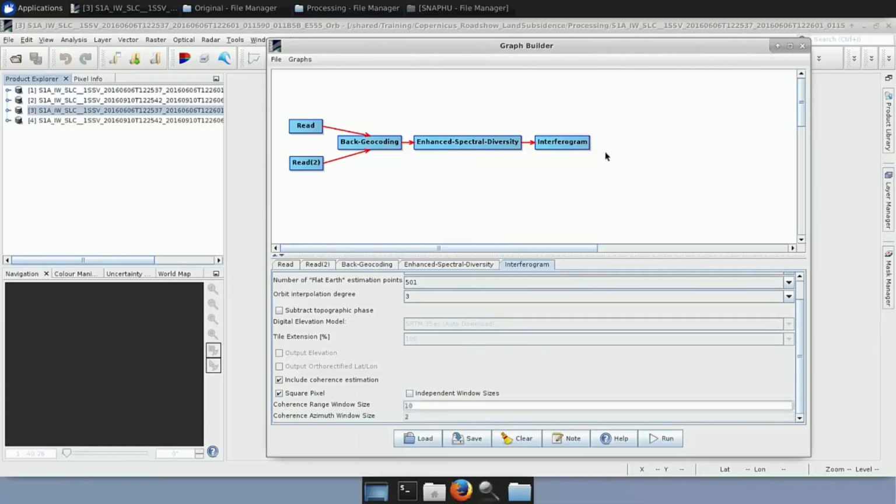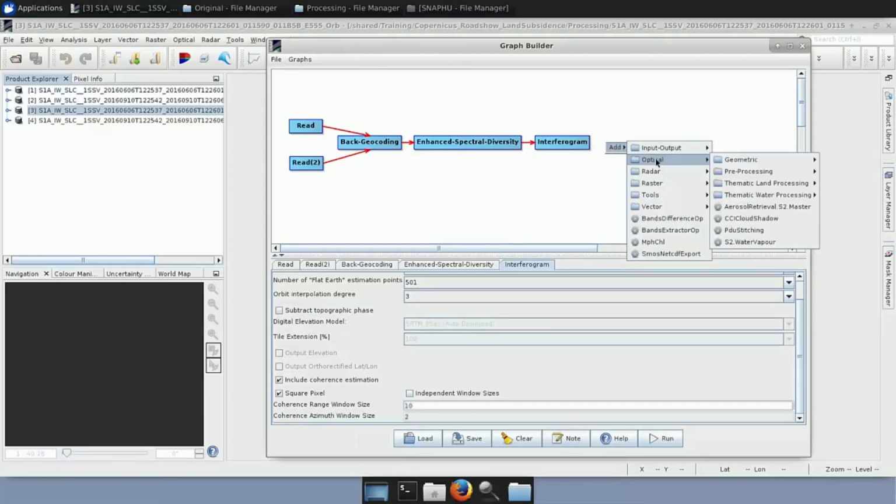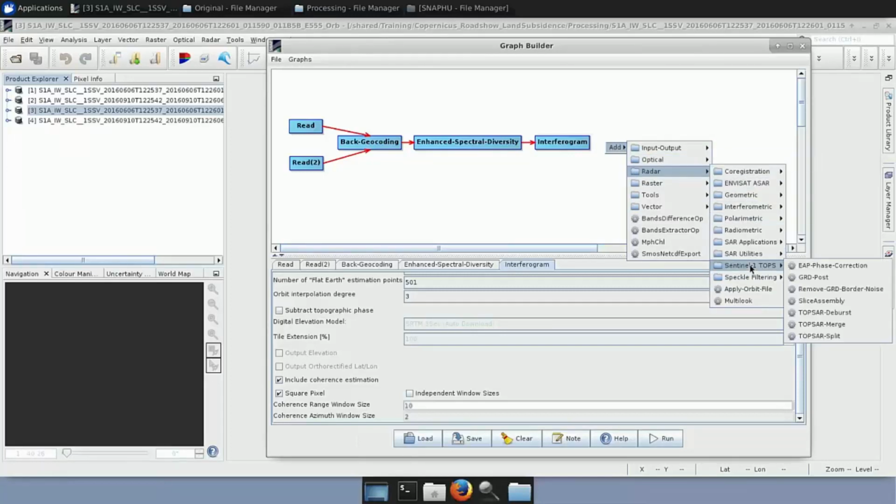Once we have also done this step, it is time to remove the black parts between the bursts that we have selected. So we go to Add, Radar, Sentinel-1 TOPS, and we select TOPS Deburst.